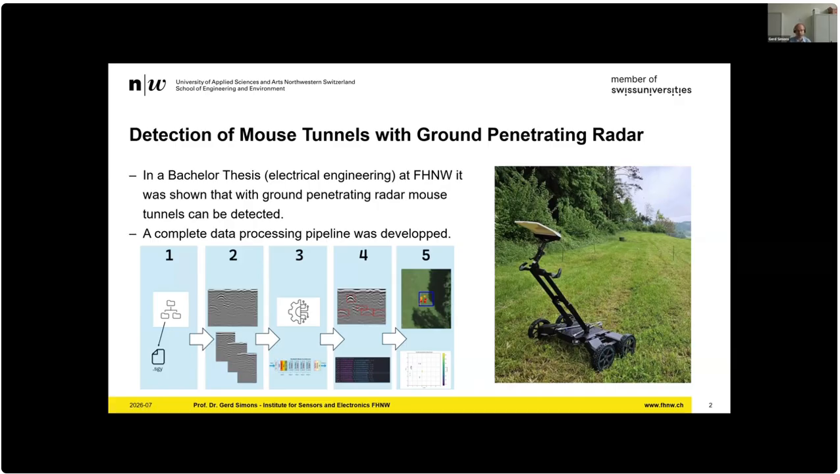It could be a stone, but also an air tunnel. And if you connect all these reflections together with location information that you get from the GPR, you are able to really track these tunnels. So in principle, we were able to make a proof of concept that this is working.